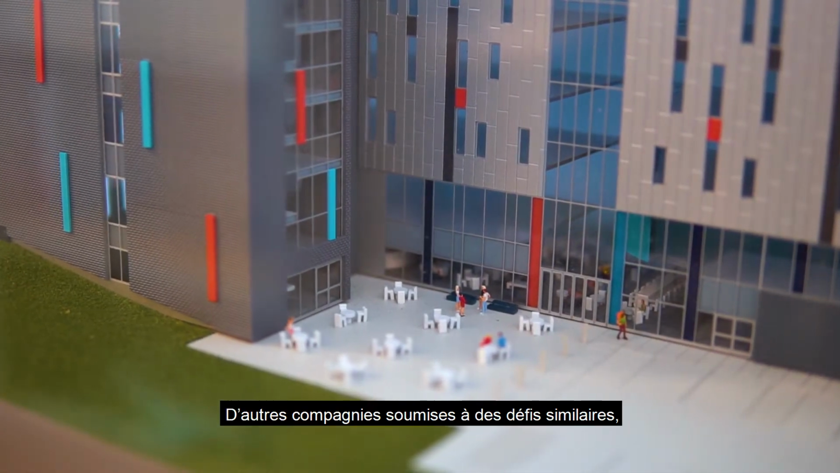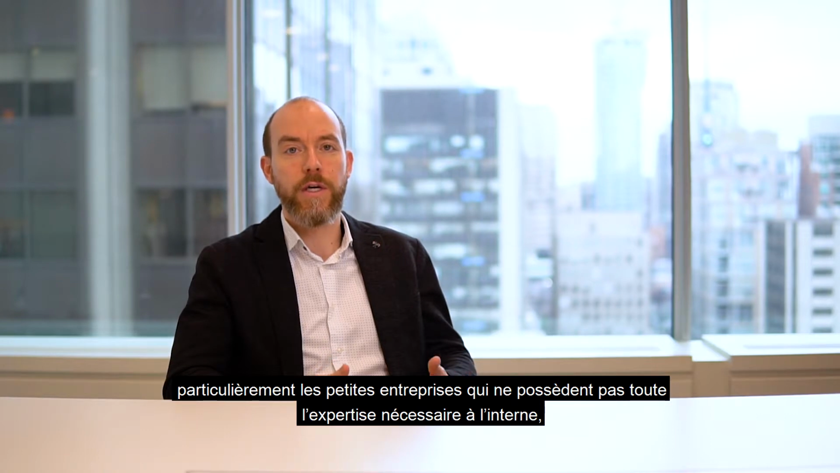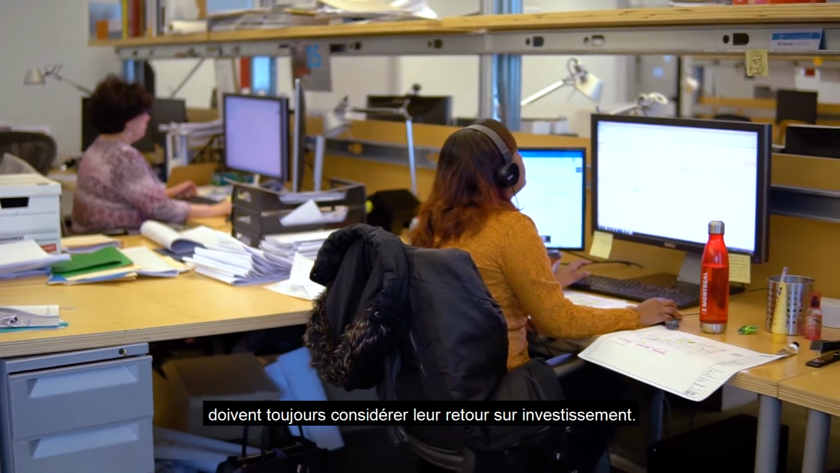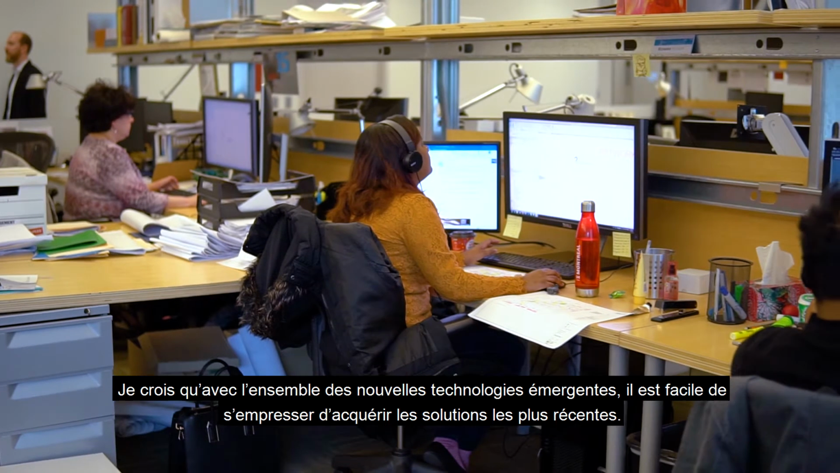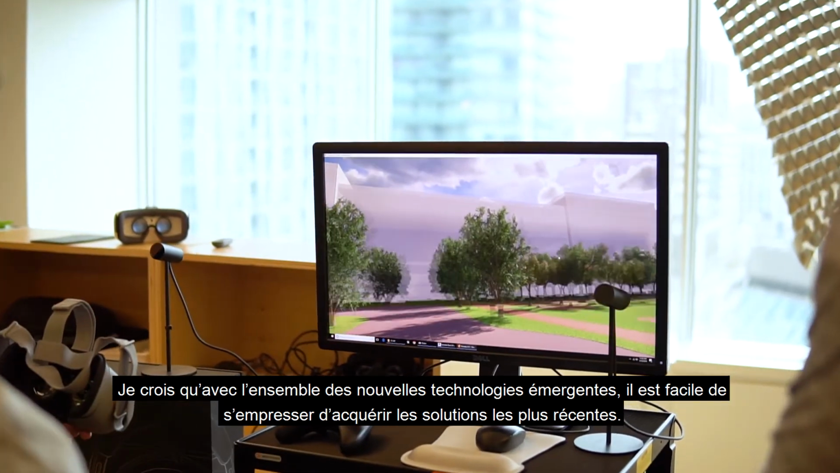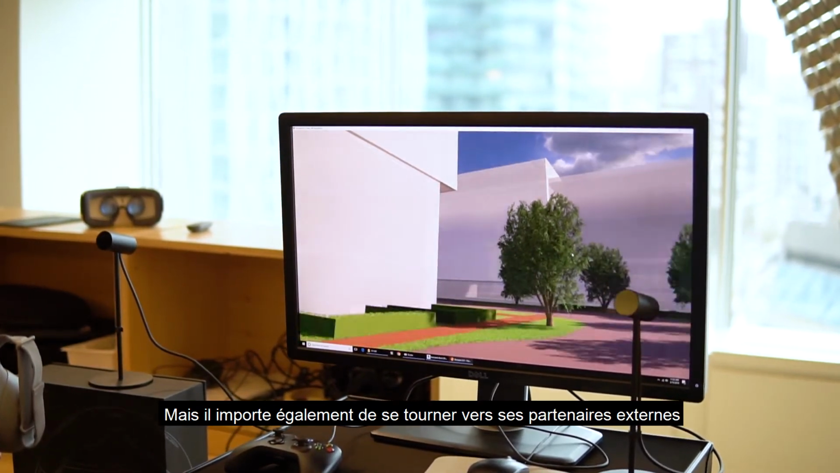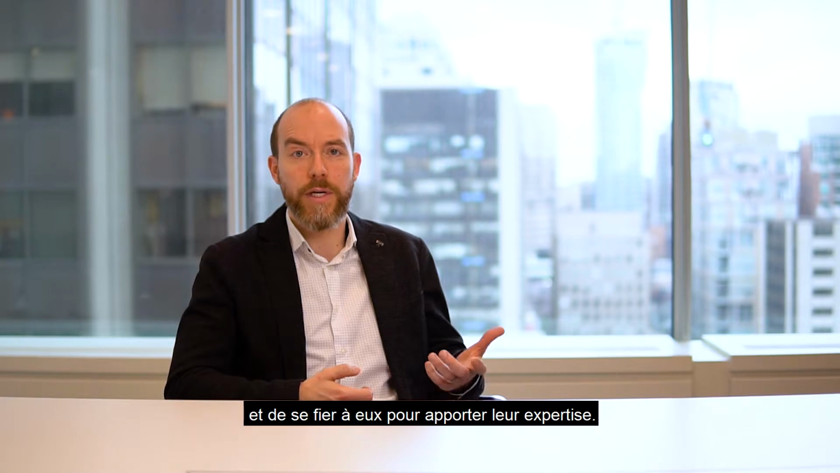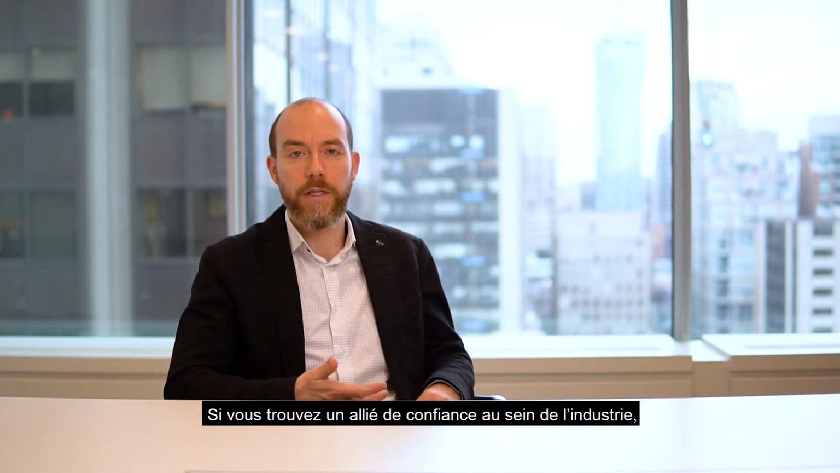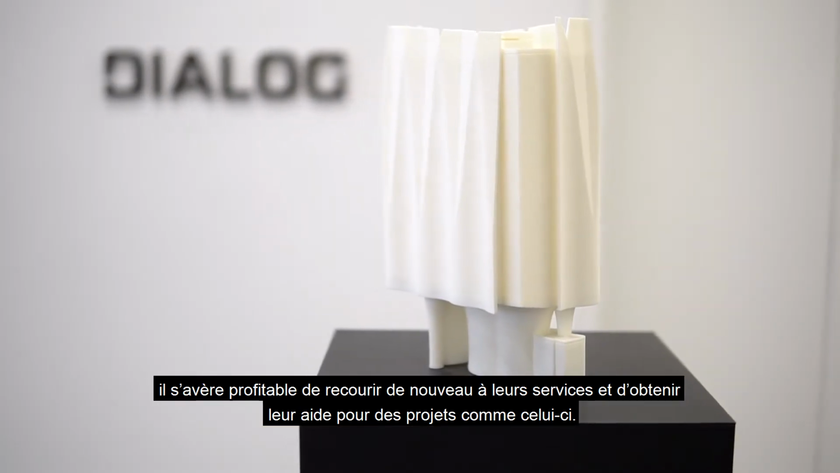So other companies that are facing a similar challenge, especially small practices, where it's impossible to have all the expertise in-house, always consider what is that return on investment. I think with a lot of new technology that comes out, it's easy to rush out and get the latest and greatest, but it's also to look at your external partners and consider what you can lean on others for and be able to bring in that expertise. And if you find somebody that's a trusted ally within the industry, be able to go back to them and utilize them on projects like this.